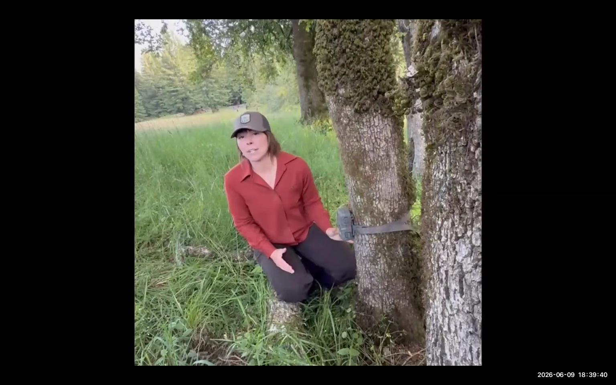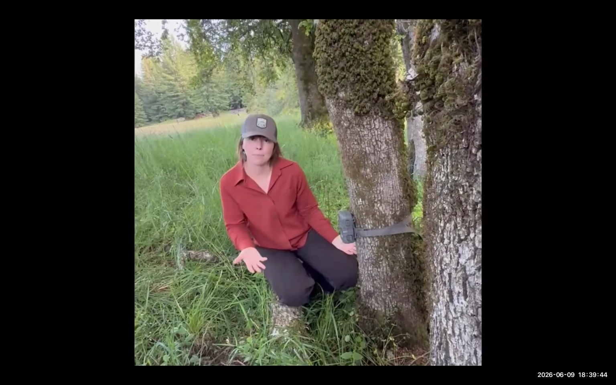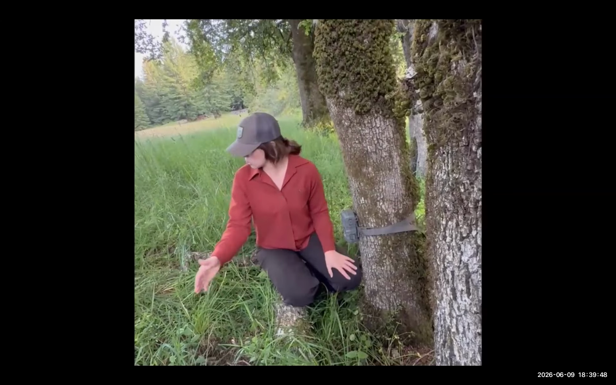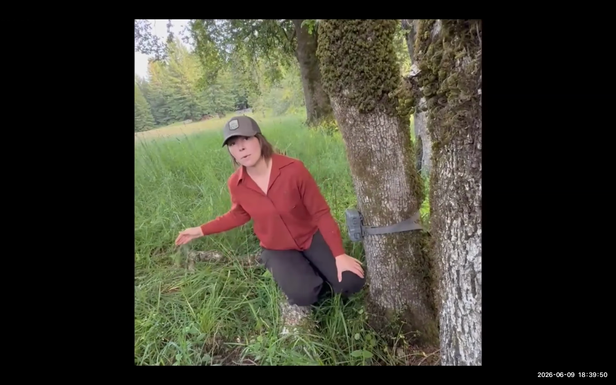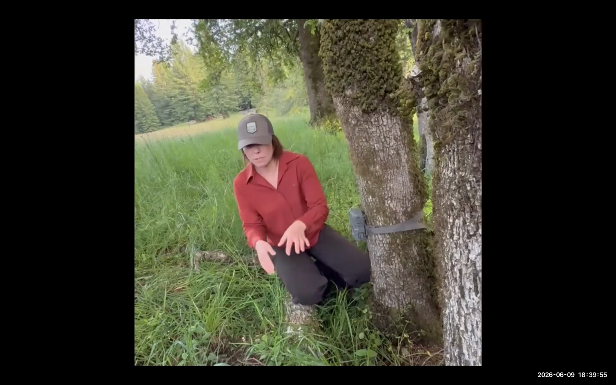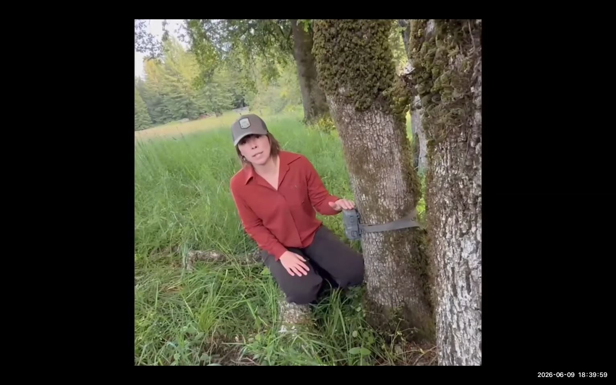When you're considering locating your camera, try to look for places that wildlife might be traveling, might be nearby a water source. I selected this location because there's a small footpath that wildlife are using. There's also a log here that might be something of interest wildlife might climb on. Make sure that you record the location of your camera.